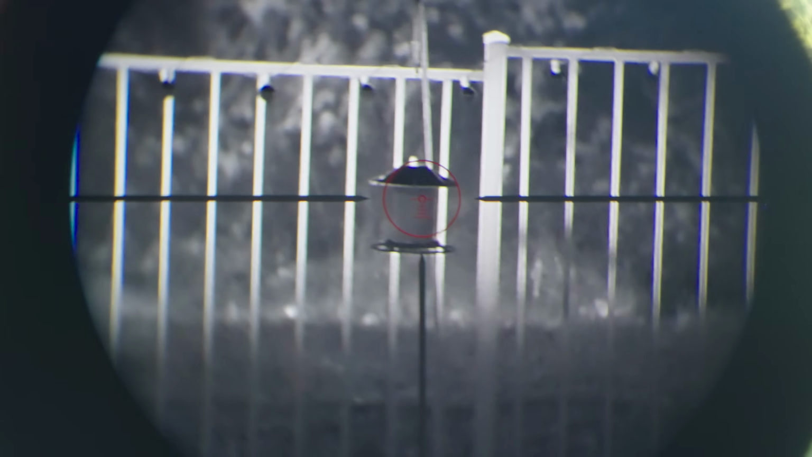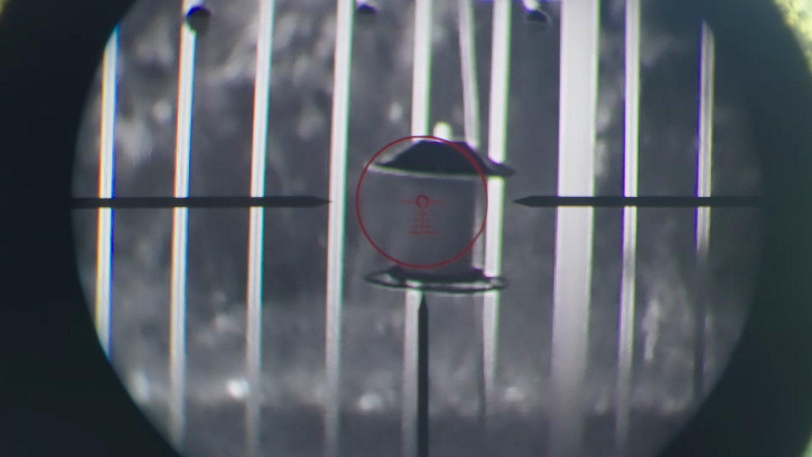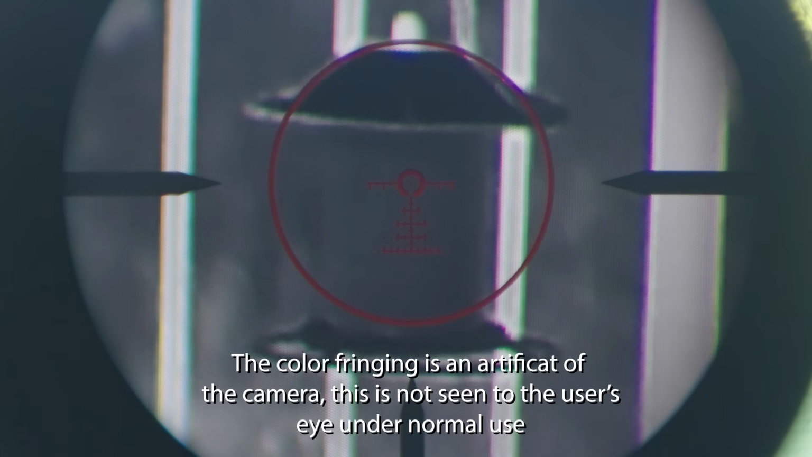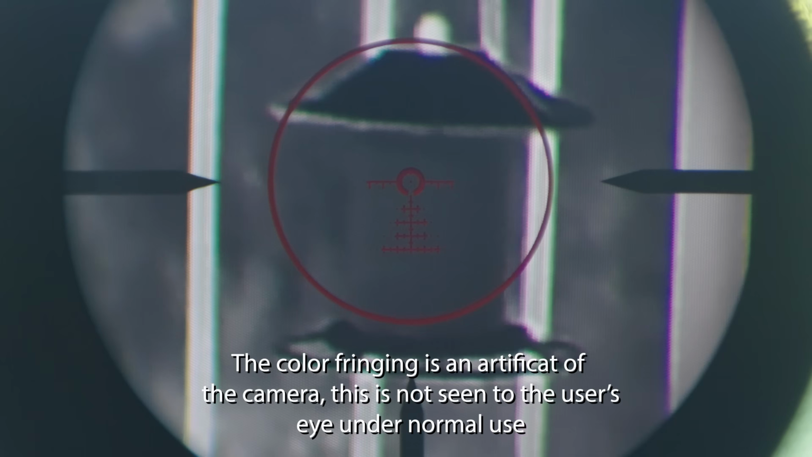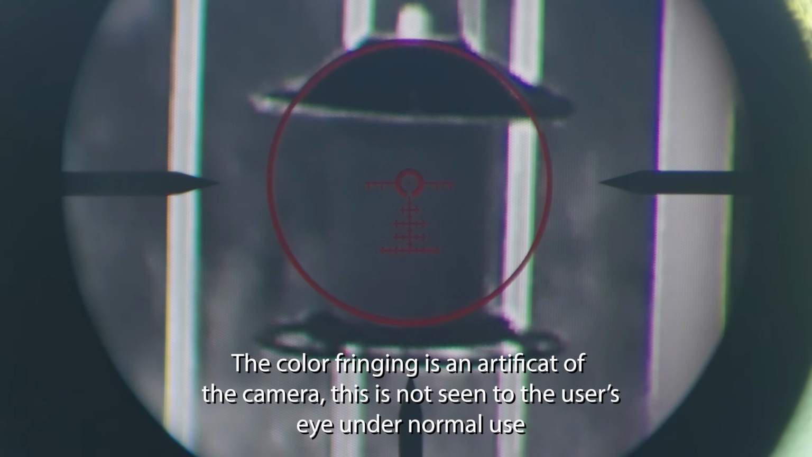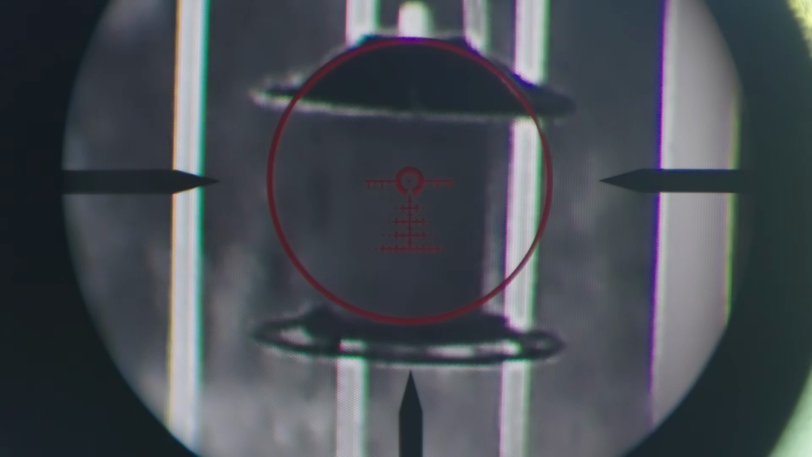So this is 2x, here's 3, 4, 5, 6, 7, and 8. And I know it's looking a little darker to you guys. It's once again an illusion of the camera, but notice how the reticle, you can now see your daytime holds. And once you get things collimated, you can actually use those holds. It's pretty nice. You will be getting pixelated because you're zooming in on a digital screen.